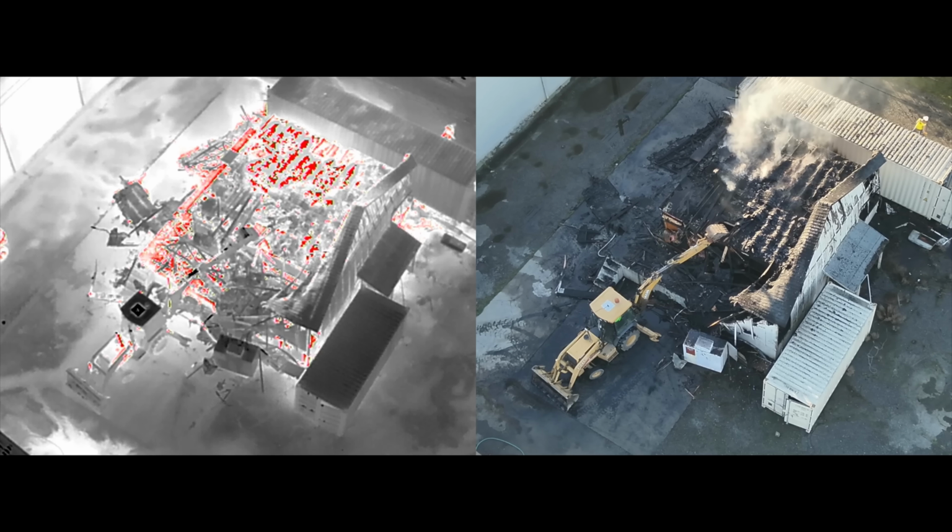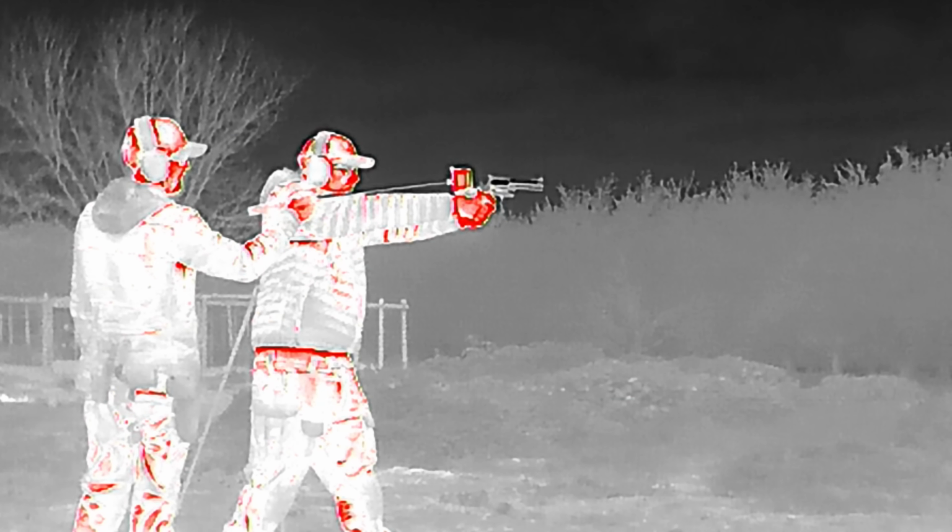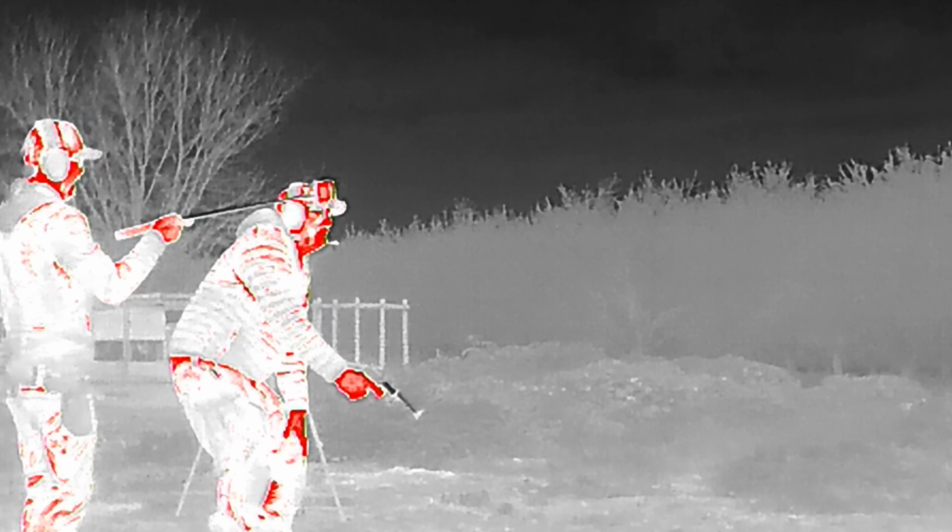I have been flying drones for years and have hundreds of hours of flight time at this point, including dozens of hours staring through a thermal imaging camera, whether it's for firefighting or search and rescue, or even just flying around and seeing what I can find on thermal, because it's fun to be able to fly in the dark and see every speck of heat. I have seen so many different animals through the thermal imaging camera.